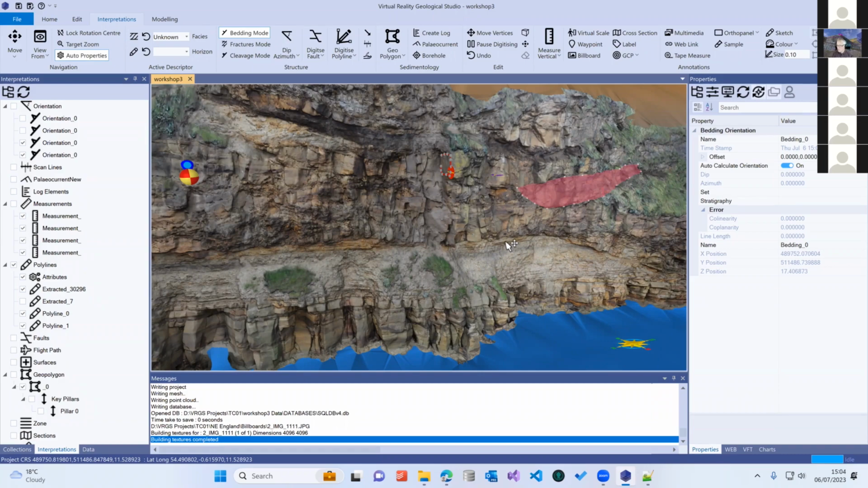So let's reconvene, and I'll answer any questions, but we'll look at some more structural related stuff. So using attributes, being able to extract structural information from those, plotting things on stereo nets, and I'll show you how to generate scan lines. All right, so short break, and I'll see you in 10 minutes. Thank you.